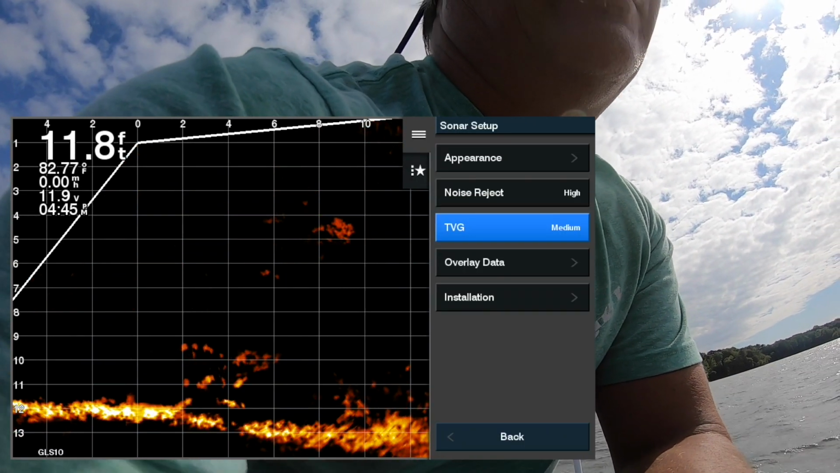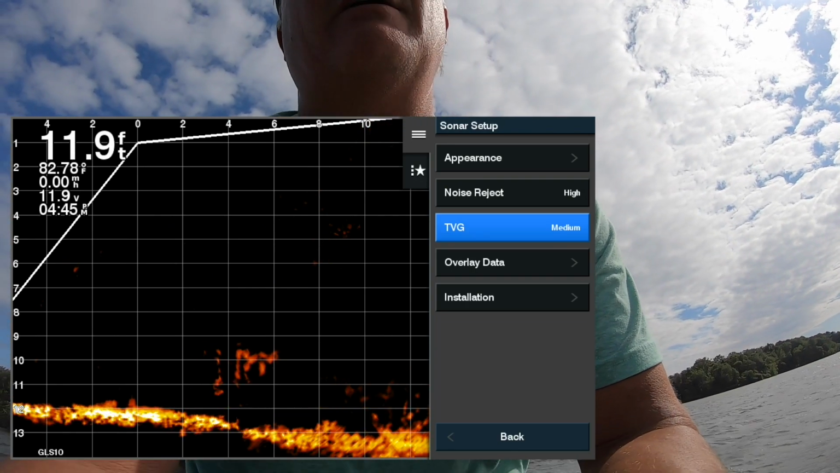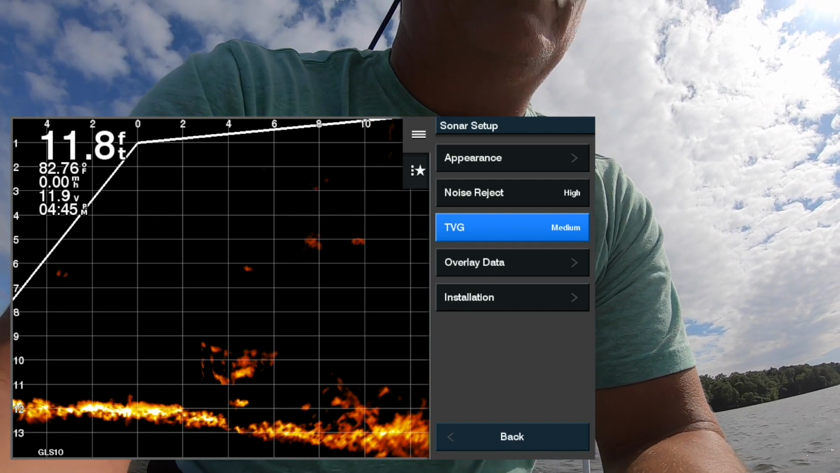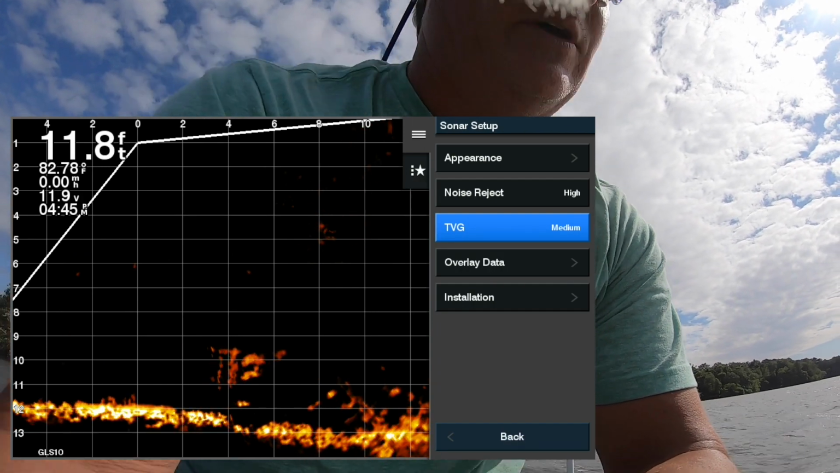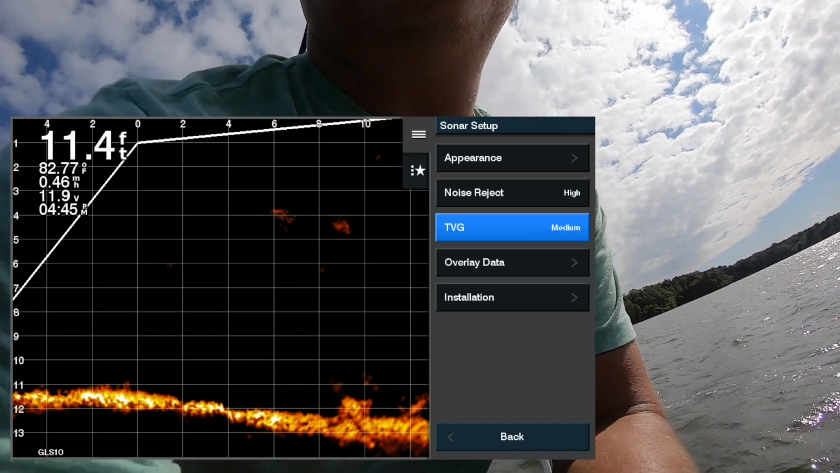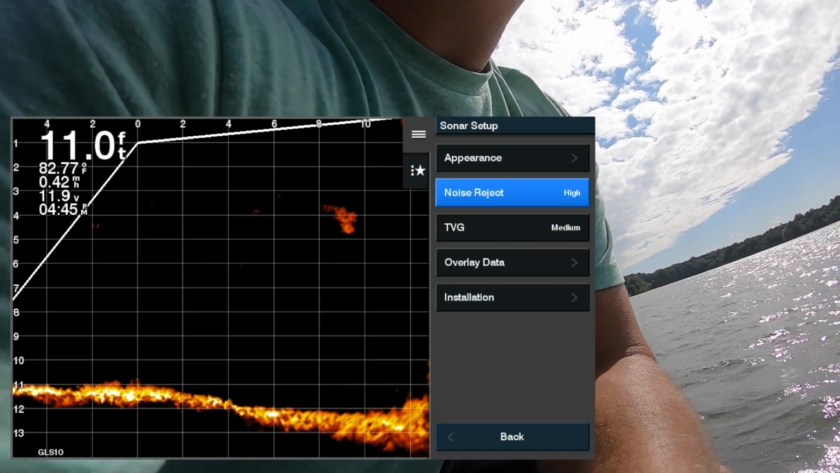It reduced it just a little bit more, and that's your upper left screen. So unless you're really concerned about fish that are 4 or 6 feet below your boat, you might want to keep it on. Really doesn't hurt anything to keep it on. Either way, I choose to use it on medium because I'm not too concerned about those fish that are way up there on top. So let's go into appearance.